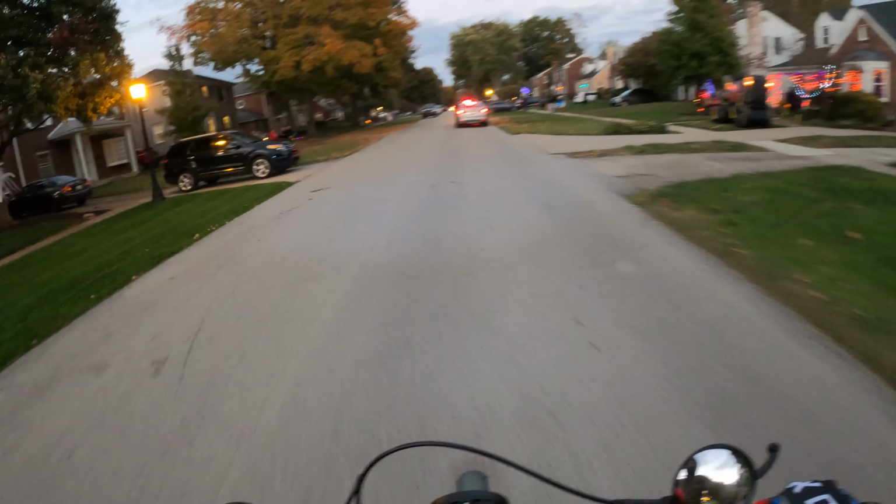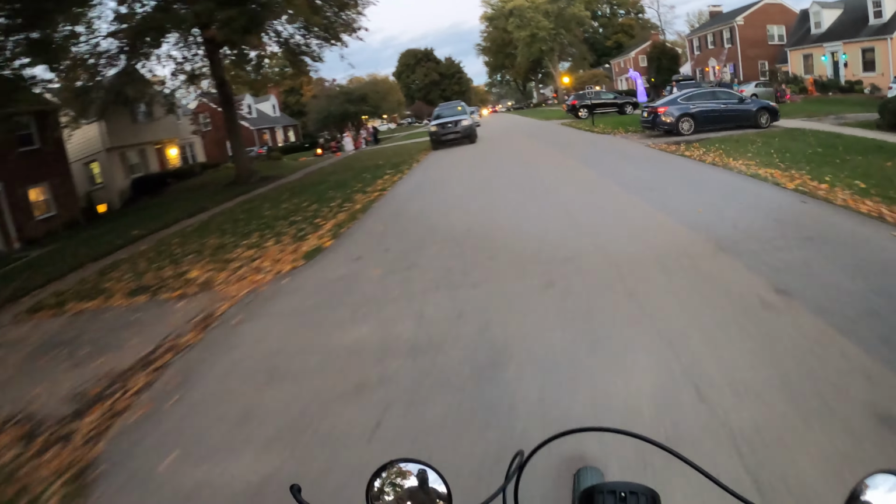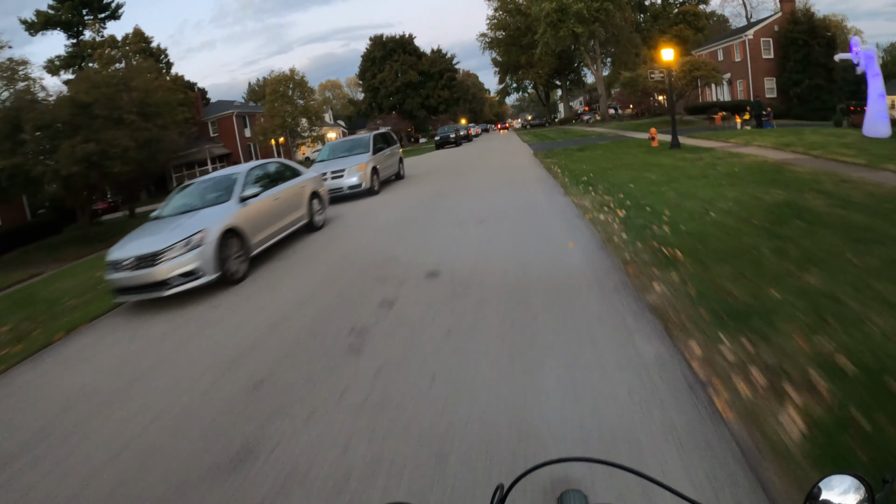There's a lot of, that's a cool costume. There's a lot of people that park in these neighborhoods, obviously, trick or treat. Roll through here. Actually, I'm gonna go this way. It's too backed up.